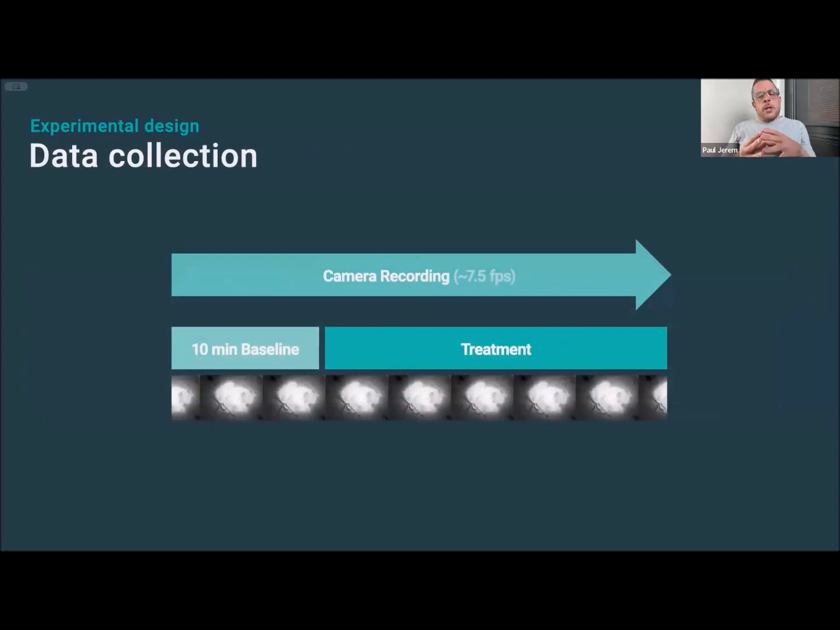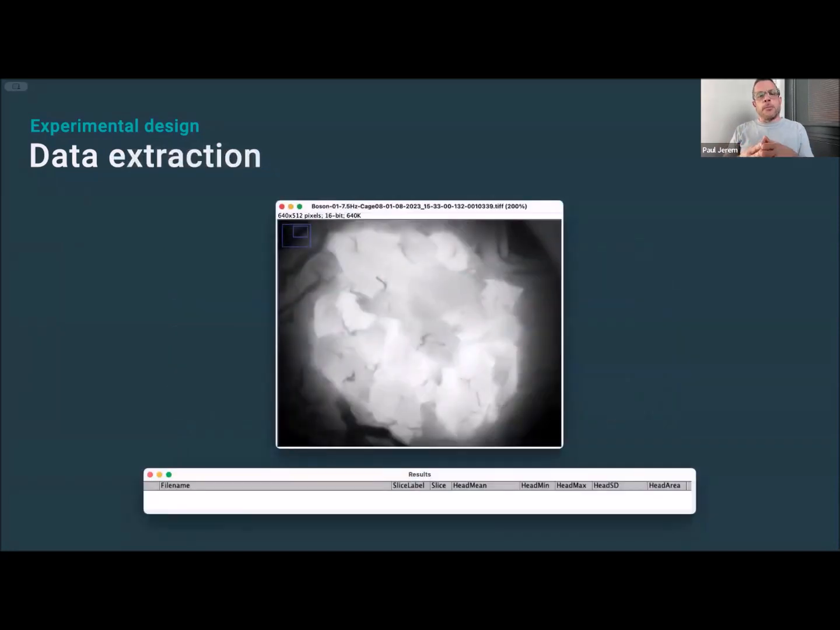So we started the cameras recording 10 minutes before each treatment to establish a baseline, and then the camera was left running for the duration of the treatment, generating about 7.5 TIFF images a second, which we save for later analysis using the open source image processing package Fiji. And we're still very much in the process of extracting the chick surface temperatures, which basically involves drawing around the target body region in Fiji and then extracting temperature data from that part of the image.